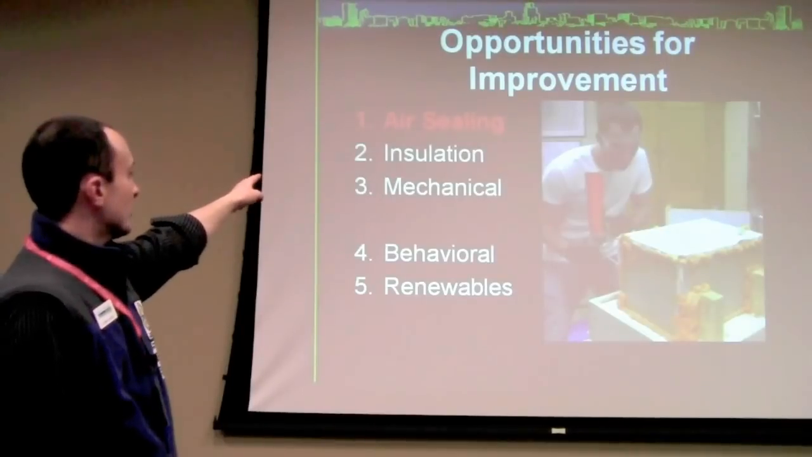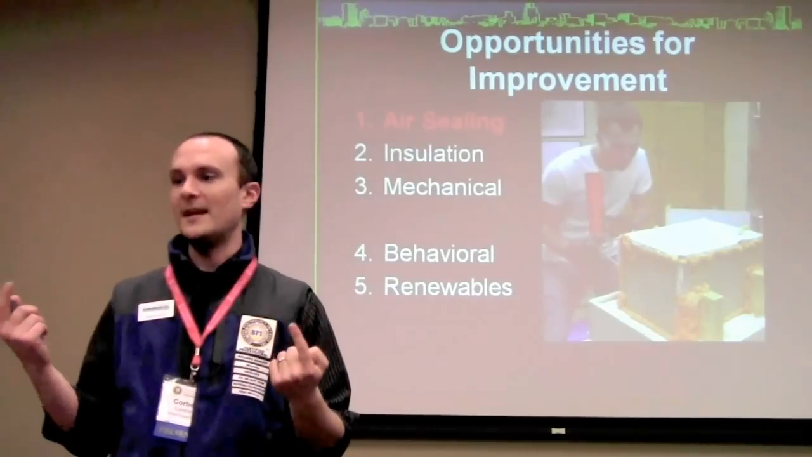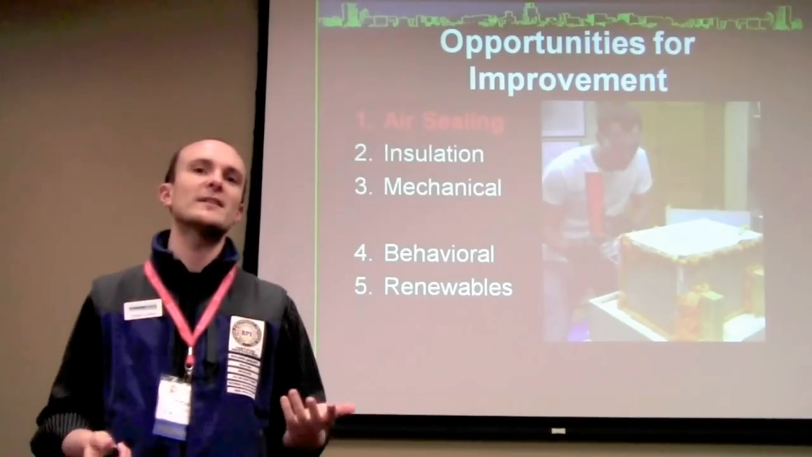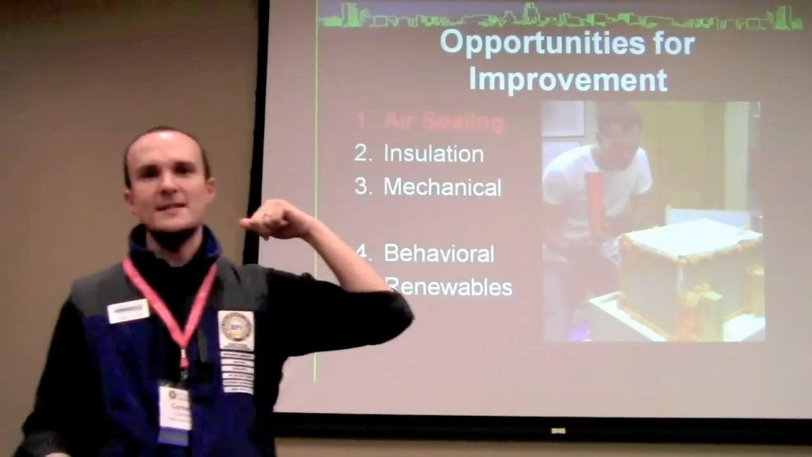Number two is insulation. The reason that air sealing comes before insulation is because which one wins in a battle? Air sealing. If air moves through insulation, it's like the insulation isn't there, right? So you got to get the air sealing first. That's the most important thing. After the insulation comes the mechanical systems.